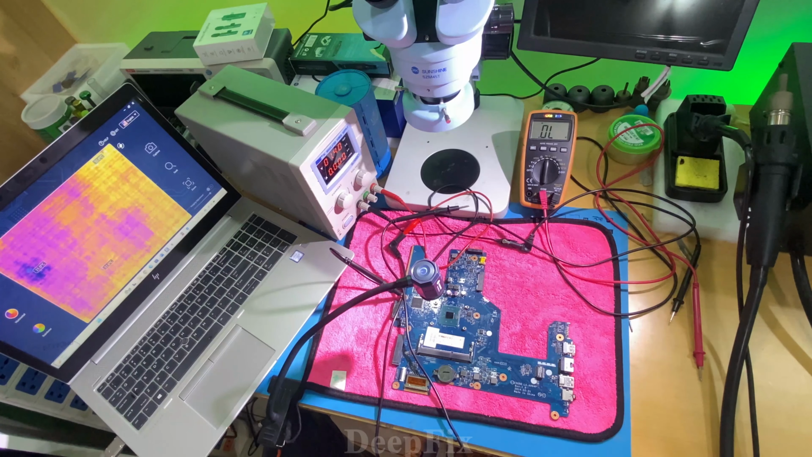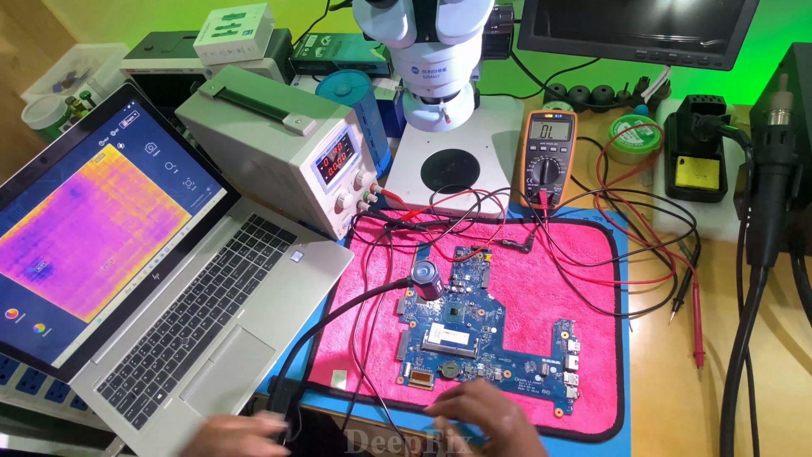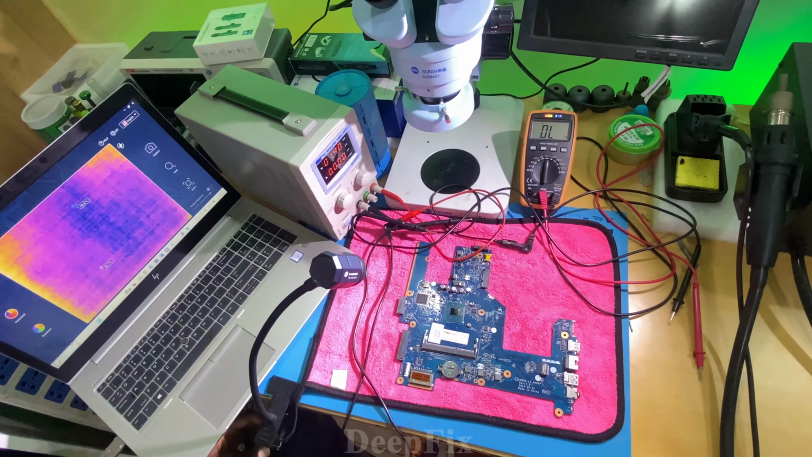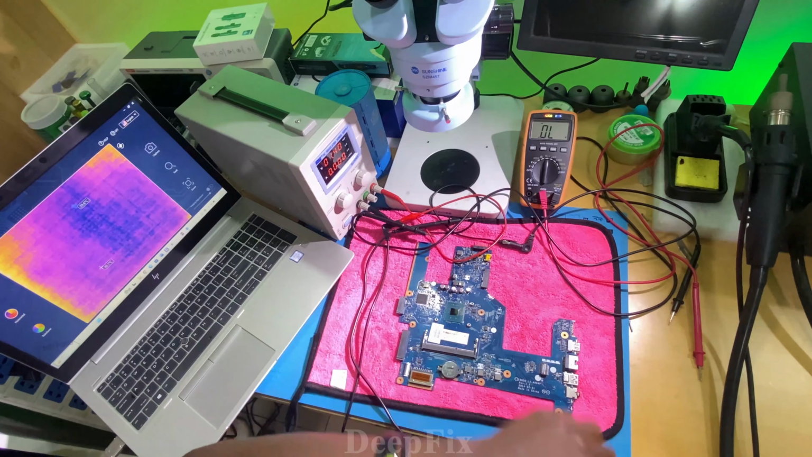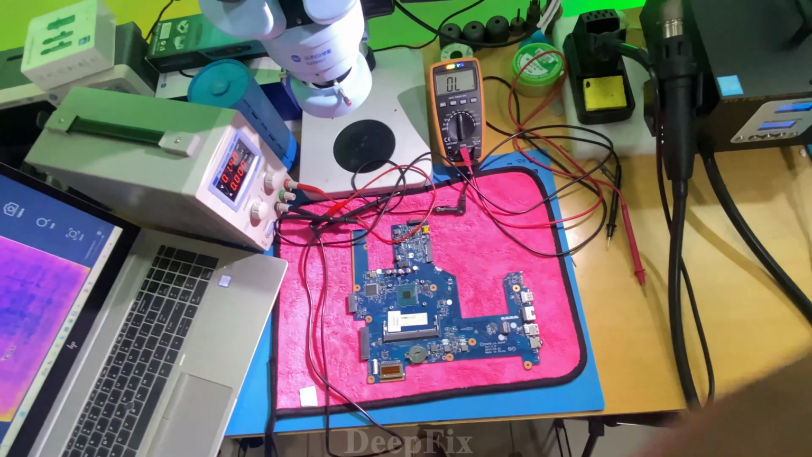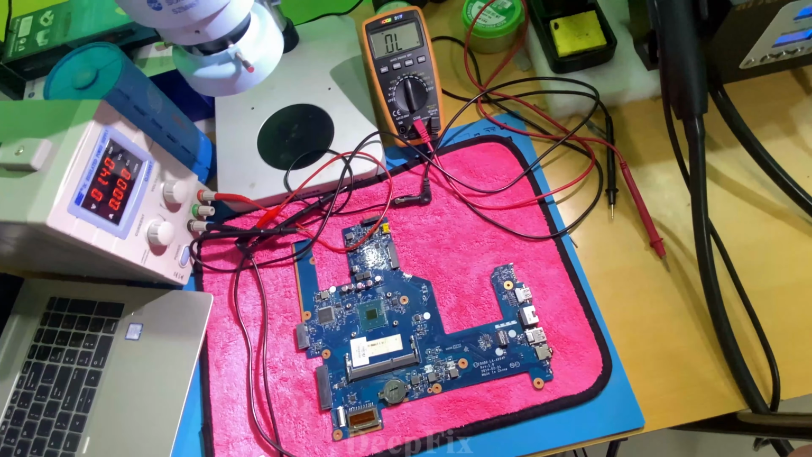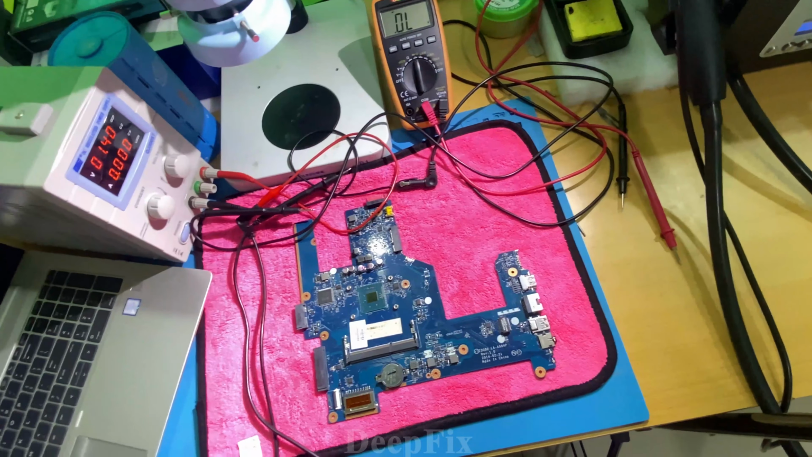The next way is using our hand. How do we use our hand to detect a short? Let me show you. This way doesn't require a thermal camera or computer.